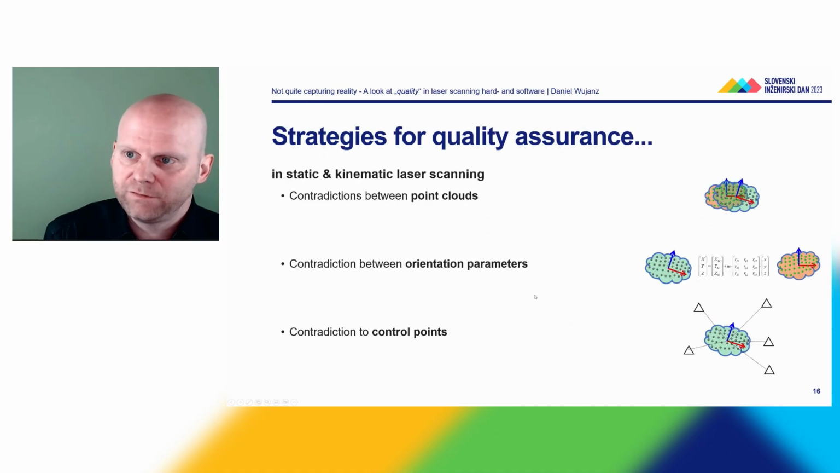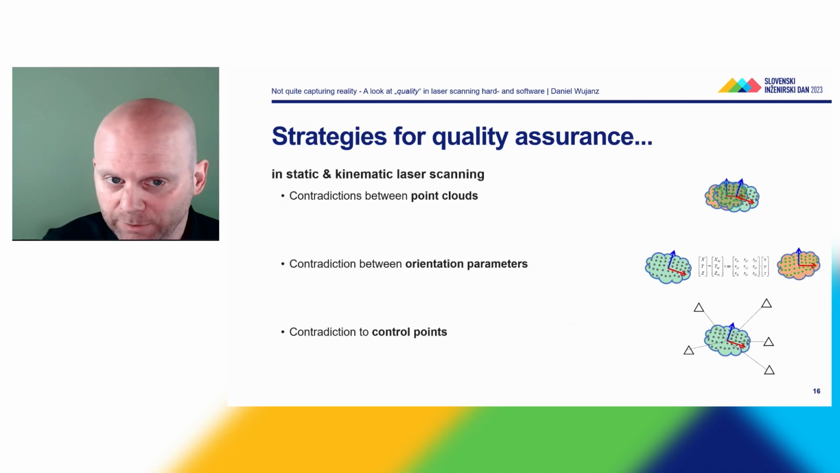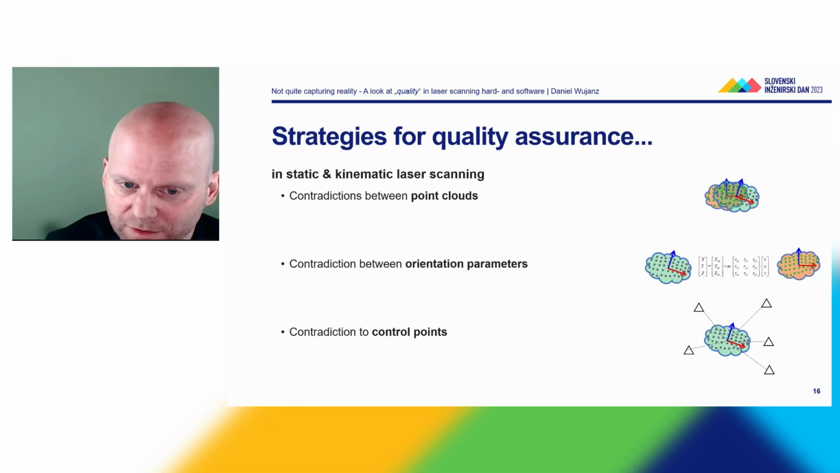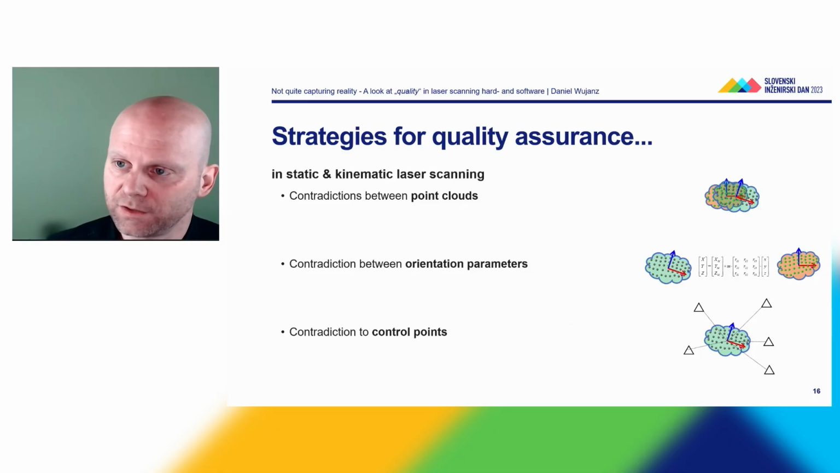So what we're going to have a look at in the next part is 3 different strategies for quality assurance in static and kinematic laser scanning, which are: look at contradictions between point clouds, contradictions between orientation parameters, and contradictions to control points. So these are 3 very different strategies for how to express quality in point clouds.